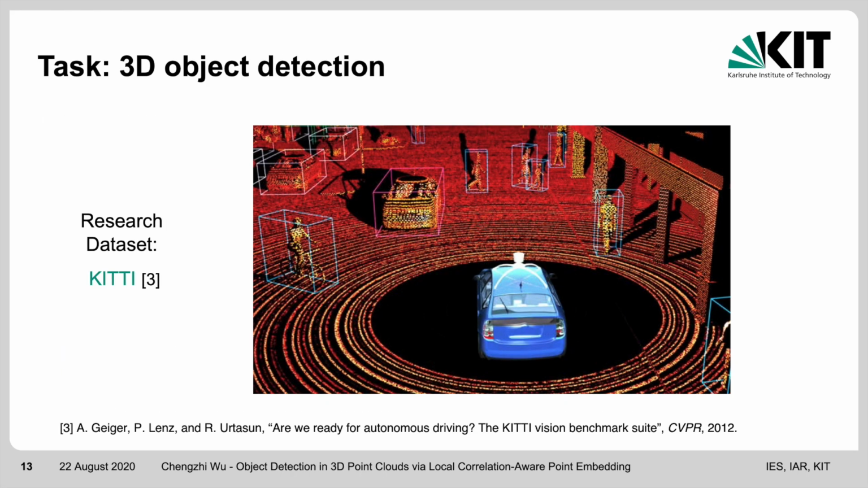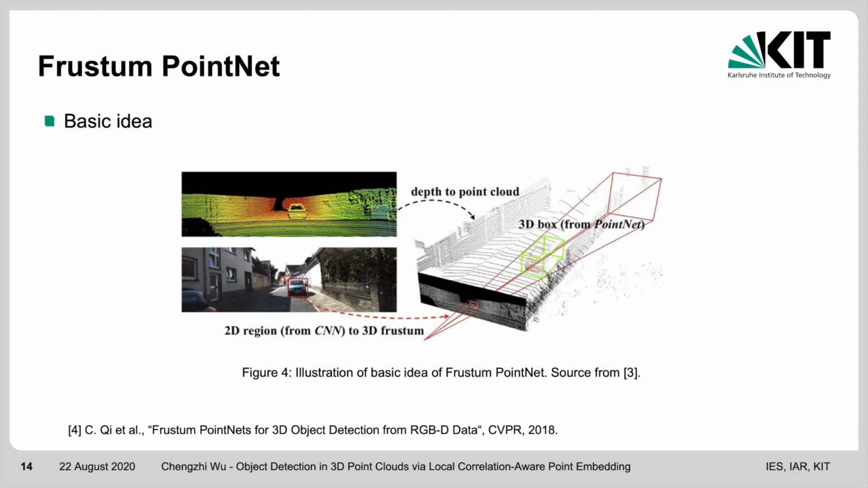The task we are looking into here is 3D object detection. Our research dataset is KITTI, an open point cloud dataset created with LiDAR sensors. We use Frustum PointNet as our backbone structure. Its basic idea is to project pre-computed 2D bounding boxes onto the point cloud to get the frustums for all objects. Then, for each frustum, do a binary segmentation to extract the points that belong to this object.